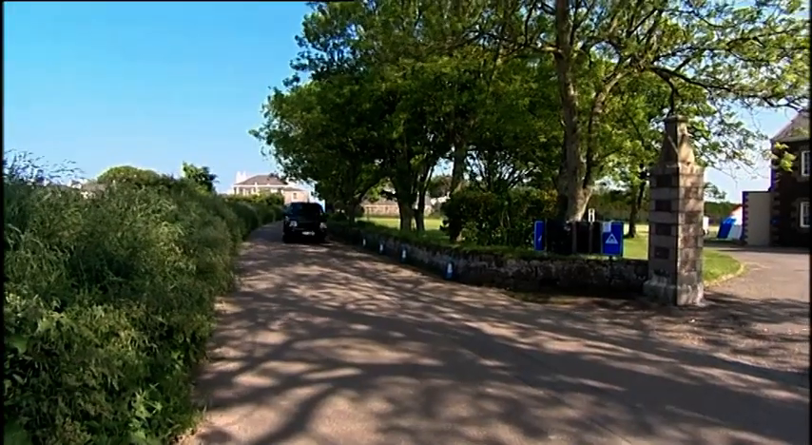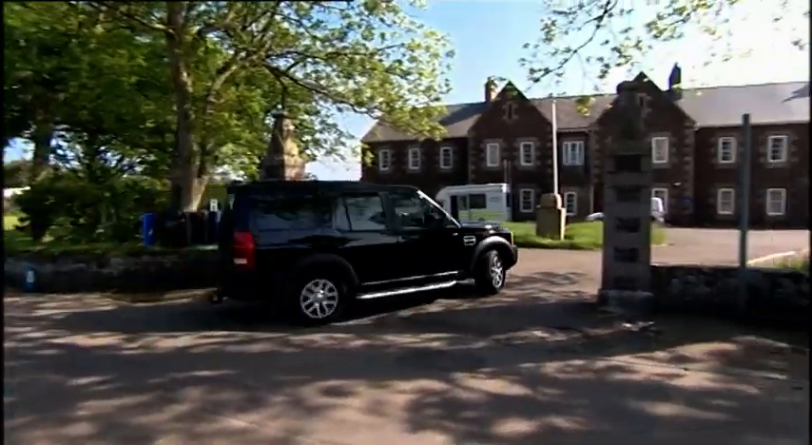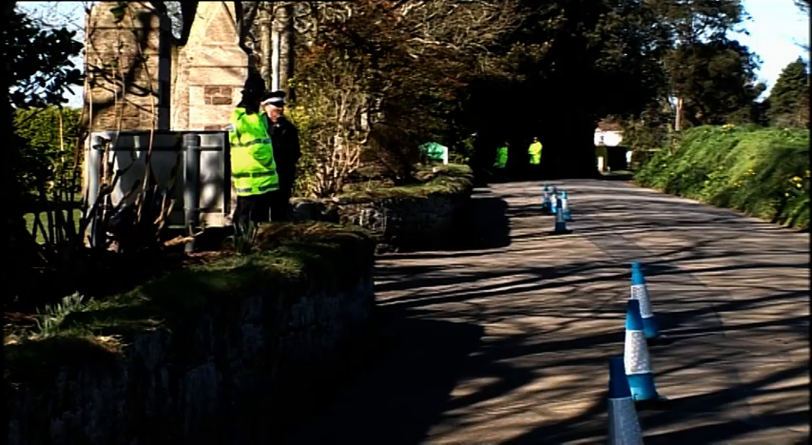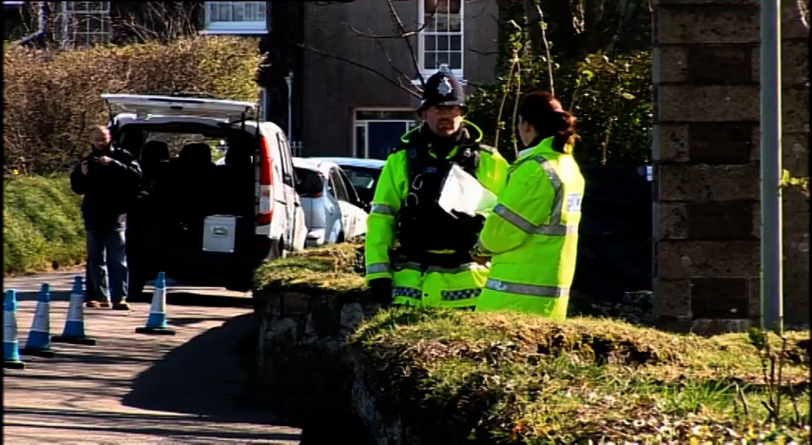The crime rate is quite considerably lower. They don't have the experience of dealing with major crimes such as this, not only with the abuse, but also with the searching. The searching involved looking for the bodies of children. There was some anecdotal witness testimony that there had been some children that had mysteriously left the home and were not seen again.